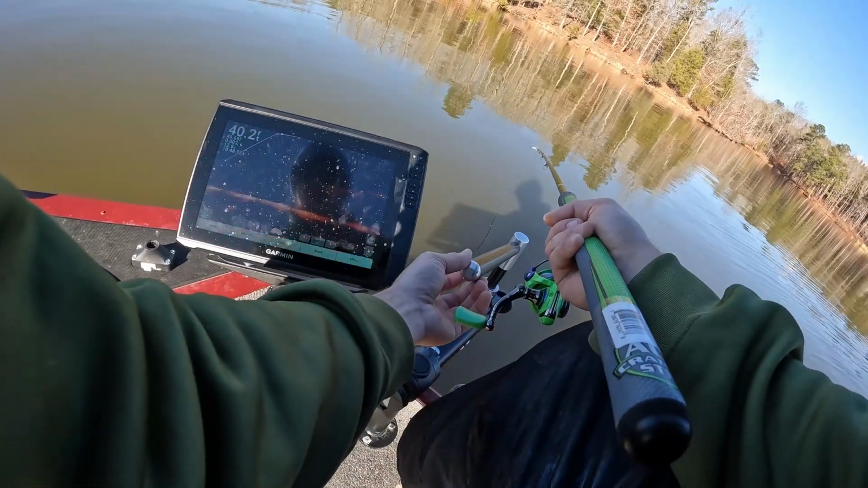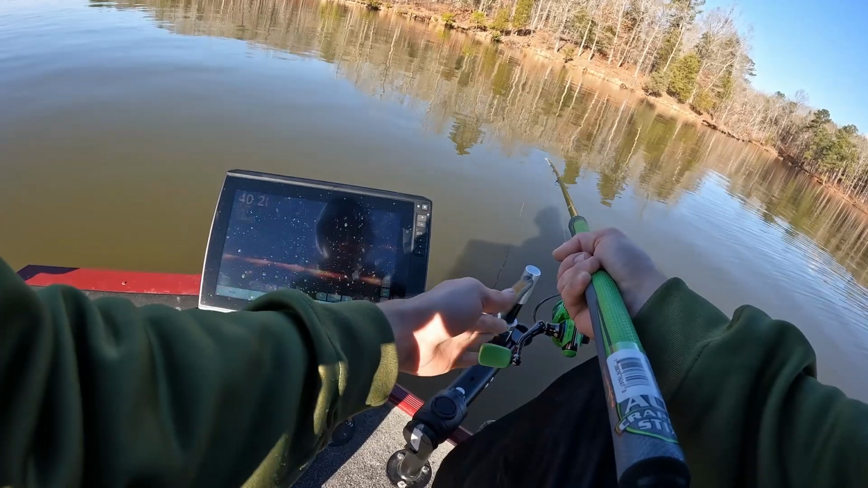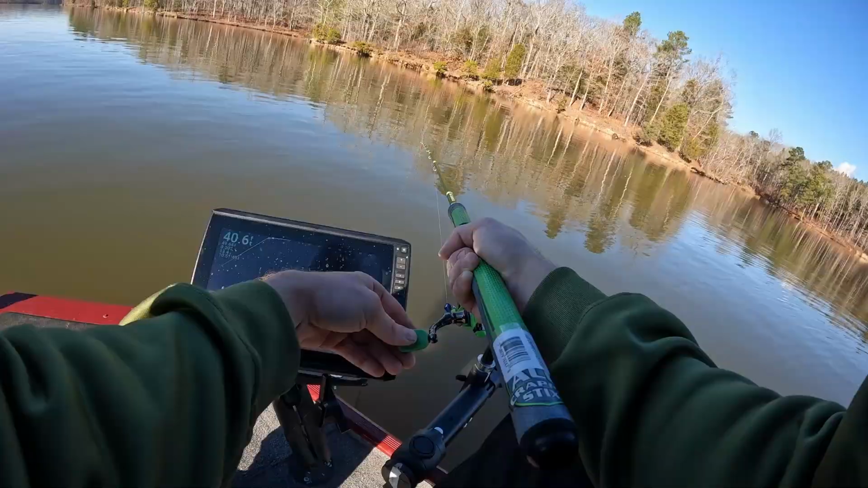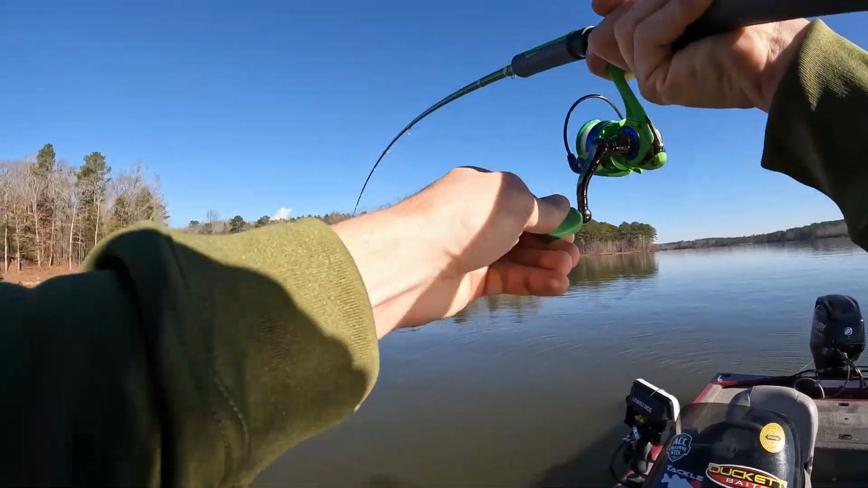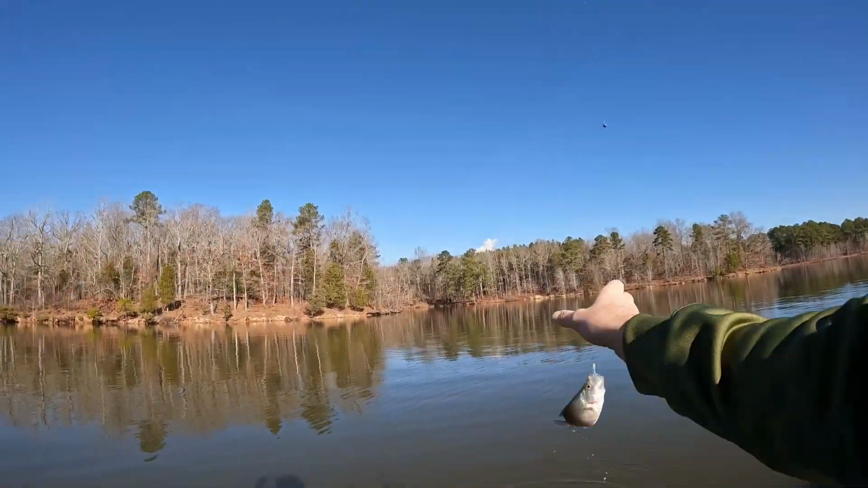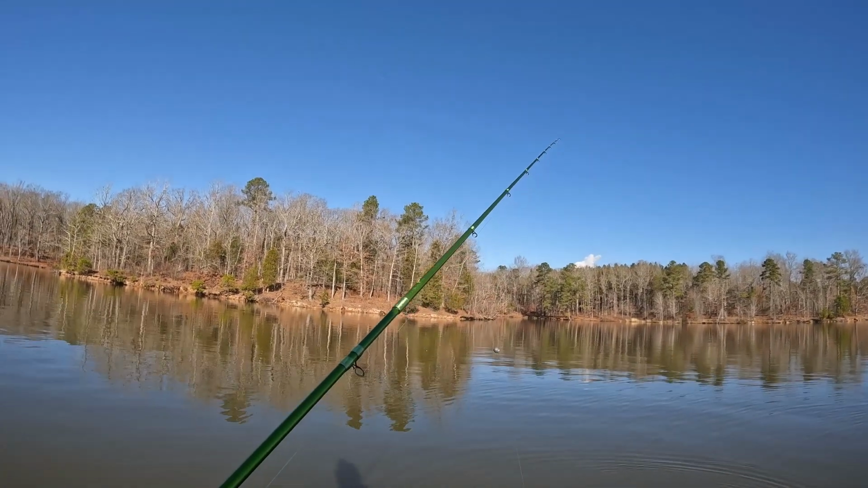Never actually used that color before. It was just something I thought could work. A little bit of chartreuse and blue it looked like on it. There's one. Got him right there, tricked him. That's what we're trying to do, just trick these fish.